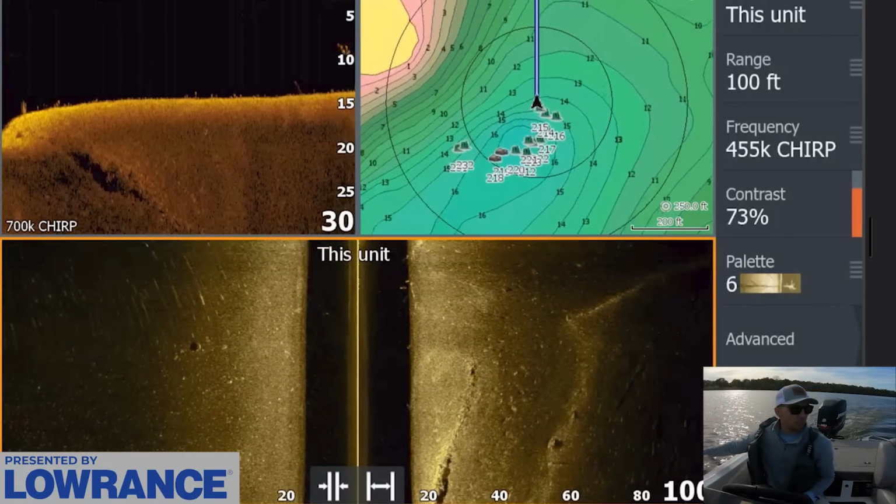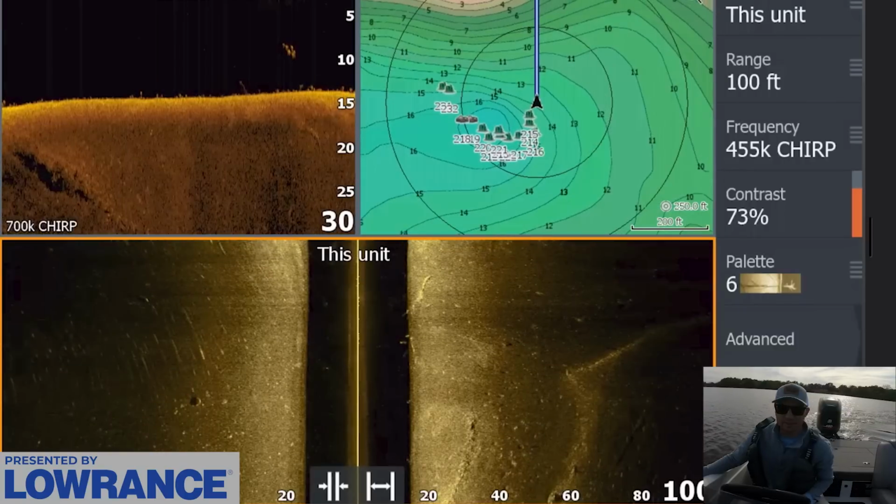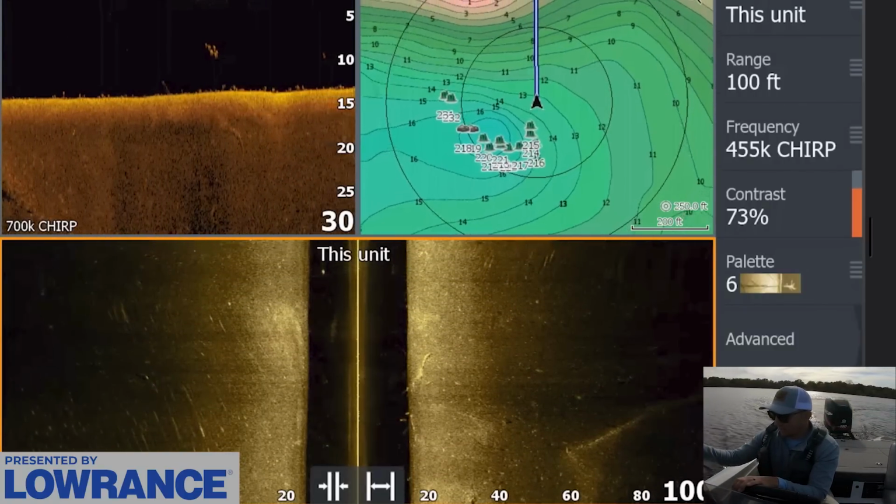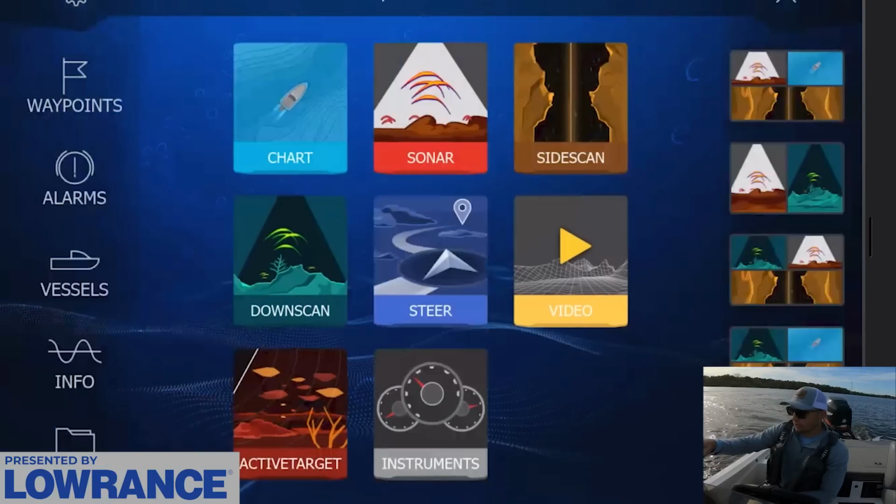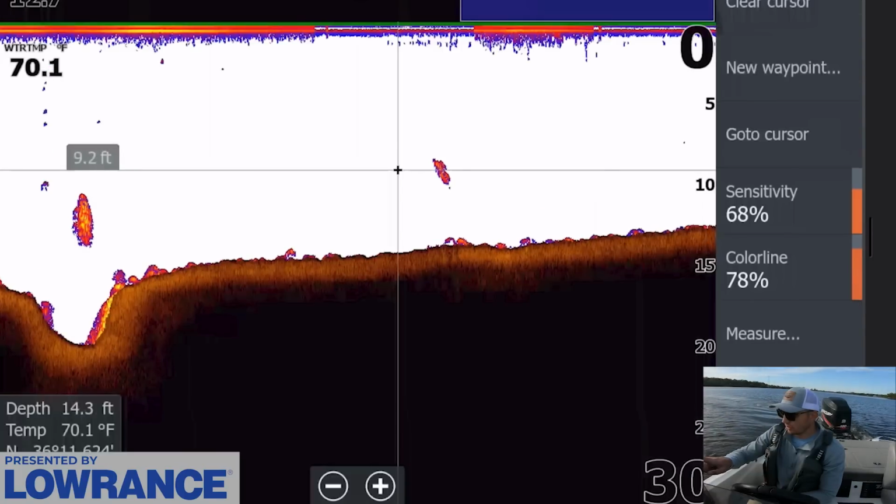I did catch a couple fish way out here like 2-3 weeks ago, but nothing crazy. I do have these waypoints marked, but there's nothing out there right now. I have not seen anything that jumps off the screen. I think I saw maybe a couple fish, like, so here's a little school of bass. They're really small, but here's a little pelagic school. So these are bass right here.